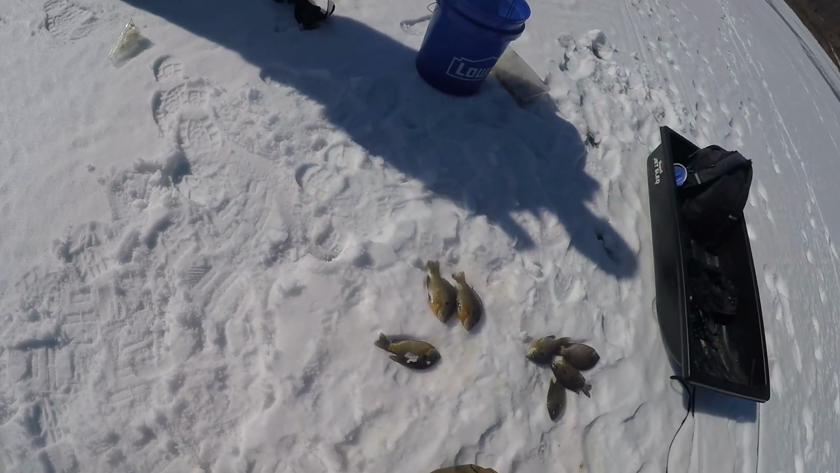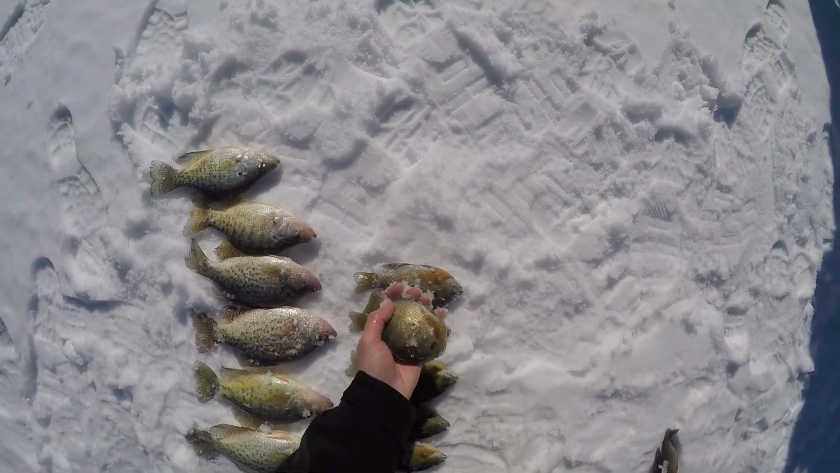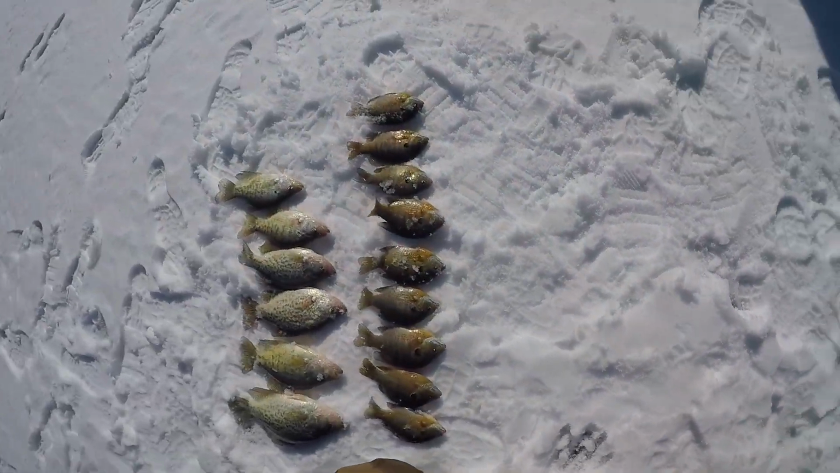I said hell with it when I caught those 2. I was like, I'm at the end of the day. I'm not going to harvest another fish this year probably. I was like, I'm just going to take them. You're allowed to keep them. Yeah, I can keep a couple.